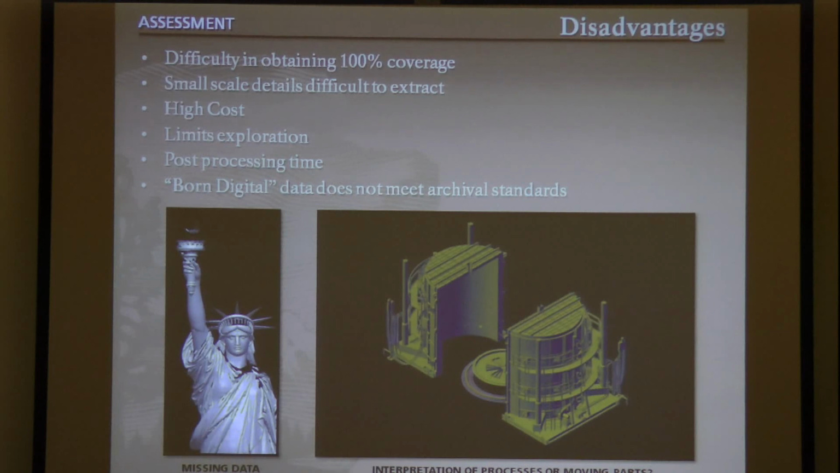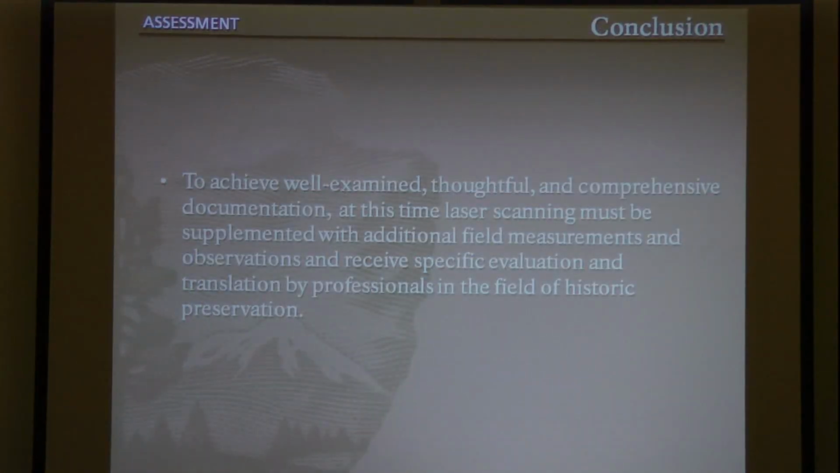And lastly, one of the biggest shortcomings is that born digital data produced by the technology does not meet the archival standards that our collection must adhere to. So in conclusion, we strongly believe that in order to achieve comprehensive documentation, laser scanning must be supplemented with additional field measurements and observations and needs evaluation and translation by professionals in the field of historic preservation.